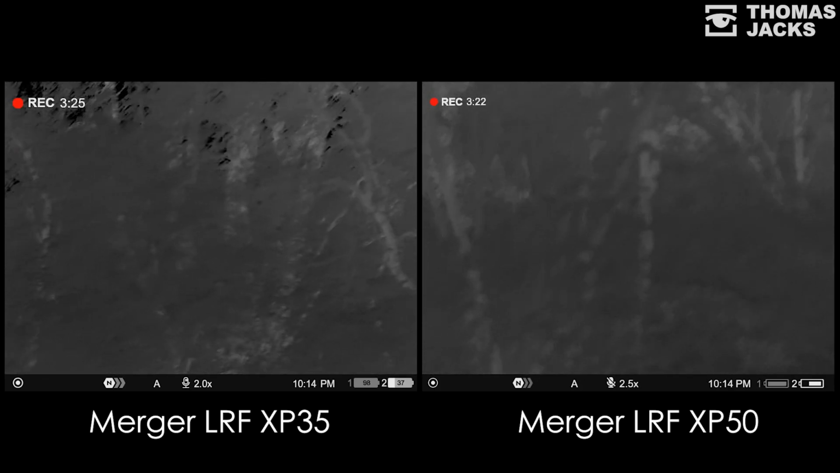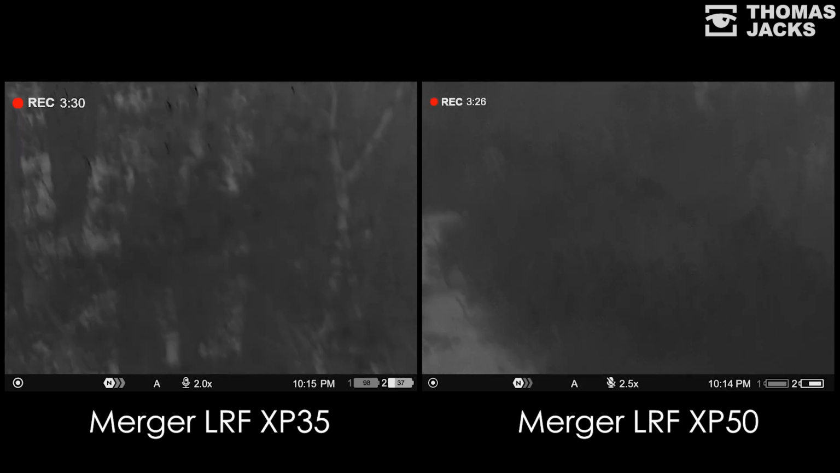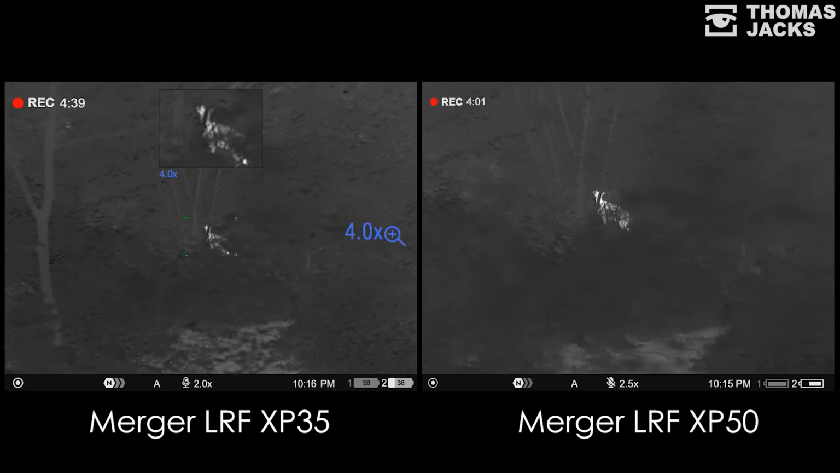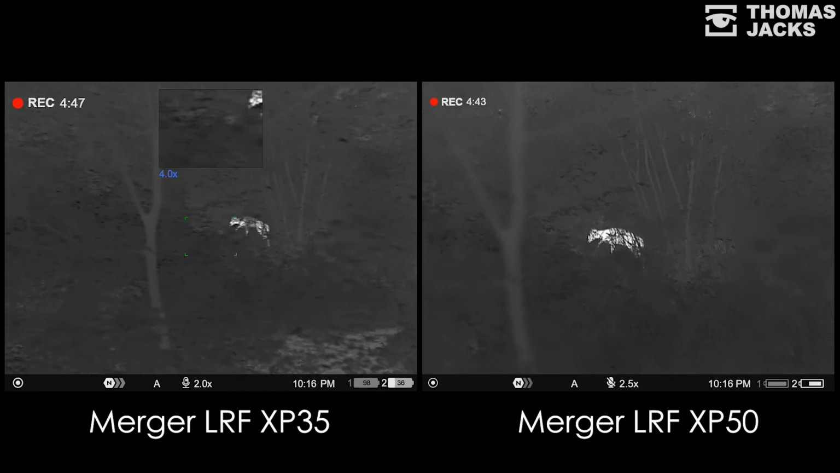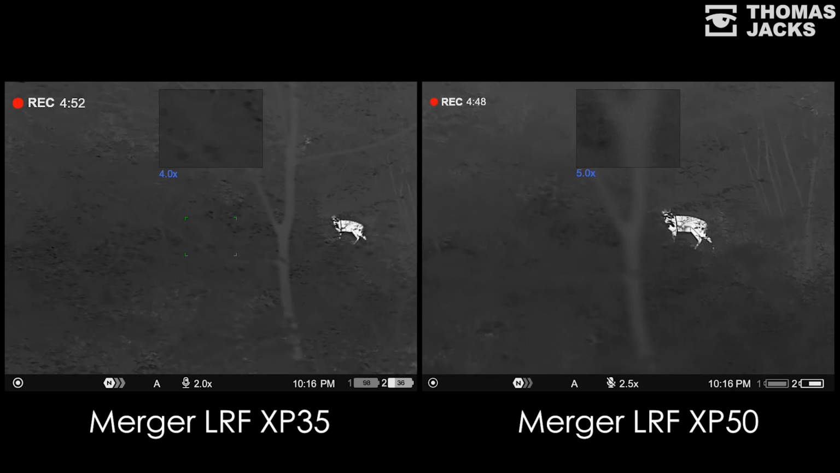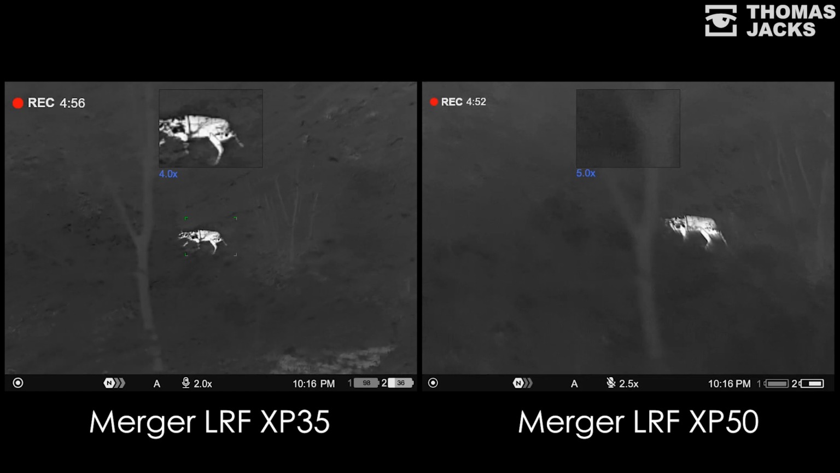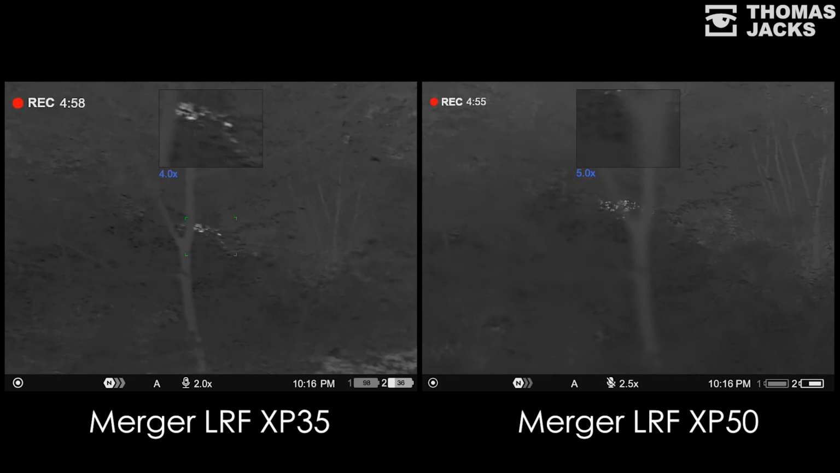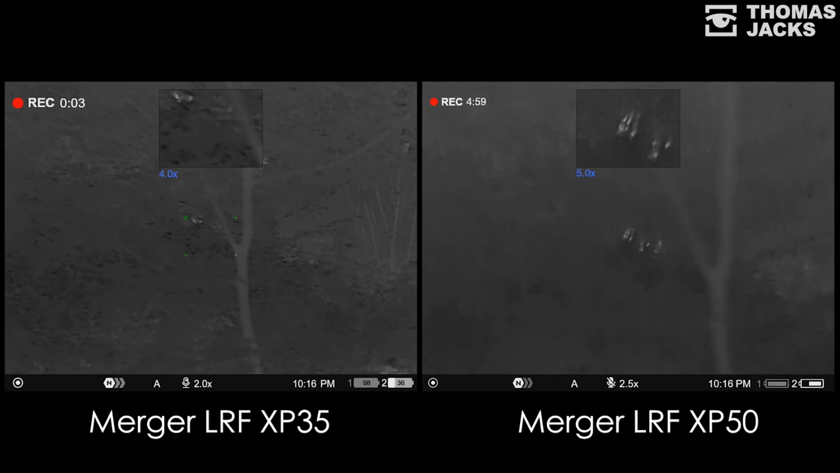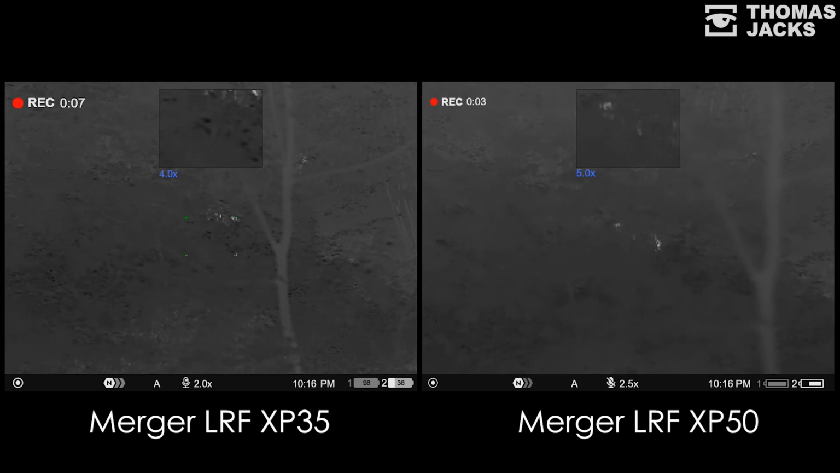Now, as it's pitch black and I need to navigate the woodland and a stream to get back to the car, I'm using the Mergers to keep me safe and see what I come across. And I'm rewarded within minutes with a muntjac. It's a little bit tricky controlling the focus on two thermals while I'm on the move. But even through foliage, if there's something there, these thermals will find it. And because you're using binoculars, your eyes will recover much quicker from any night blindness you might suffer compared to what you might encounter with a monocular.